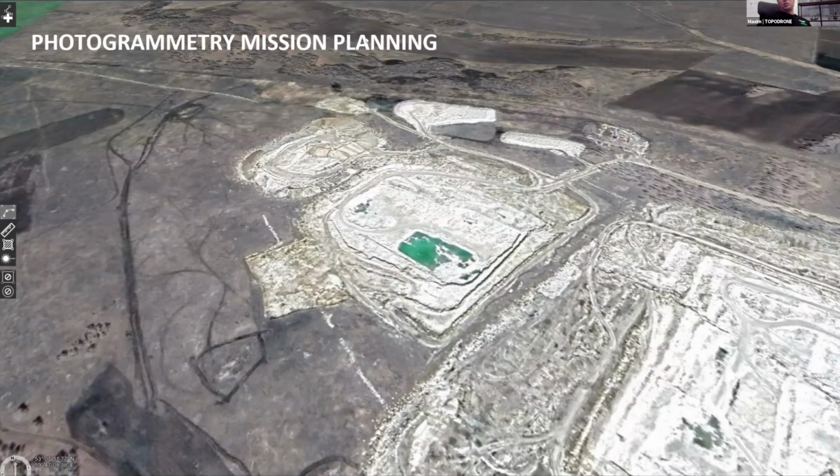Okay, I see some question about GNSS and IMU accuracy. It's very simple to answer you. The results of our survey provide 3 or 5 centimeter accuracy of the derived three-dimensional point cloud.